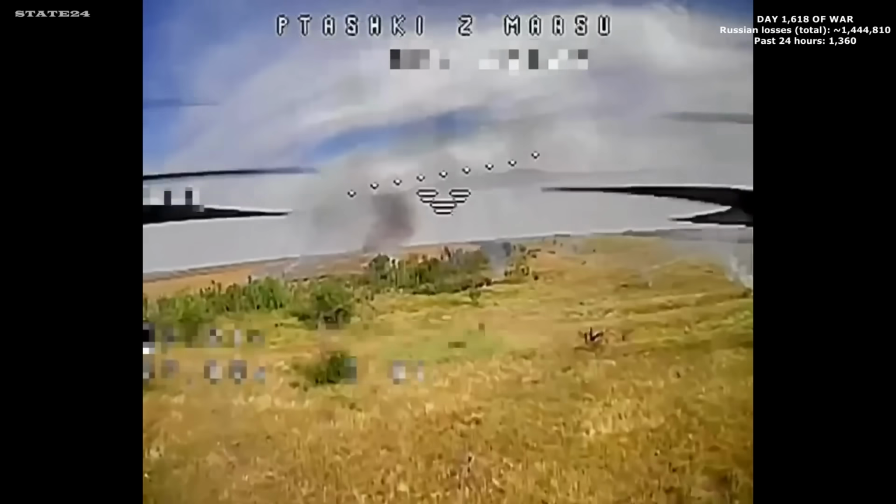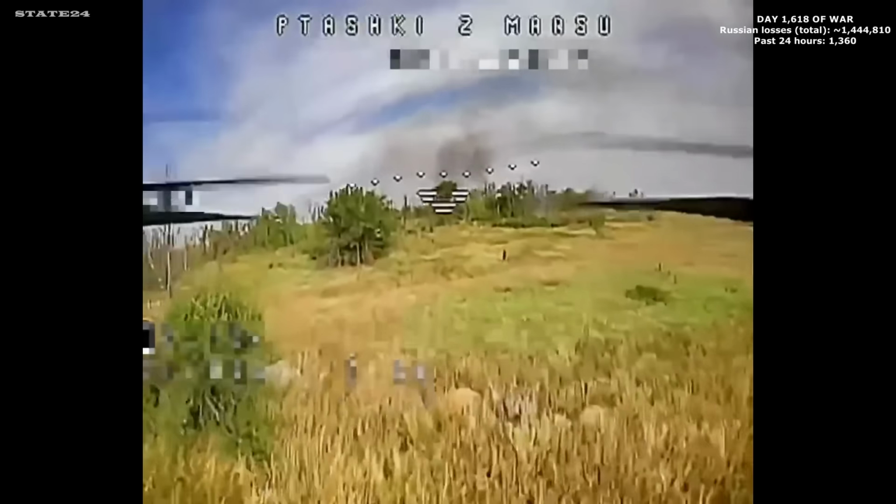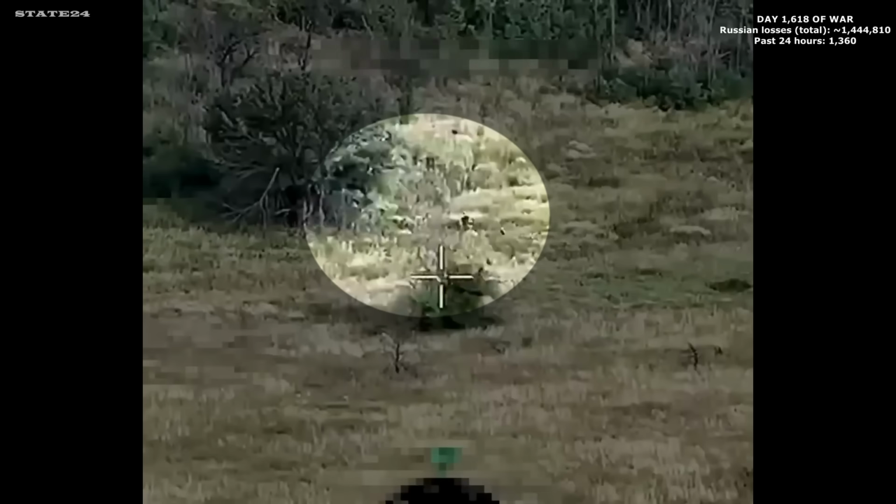Running as fast as possible. It still isn't enough. A Russian soldier trying to outpace an FPV drone, closing from behind. The gap closes, regardless of how hard he runs.